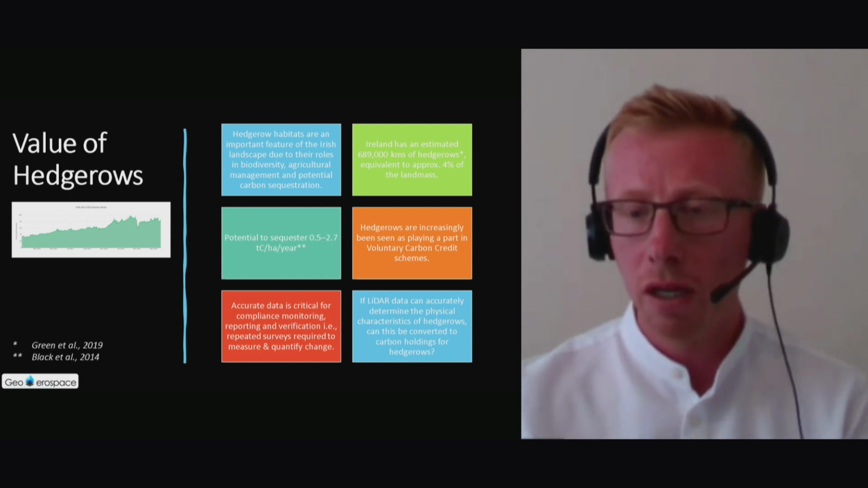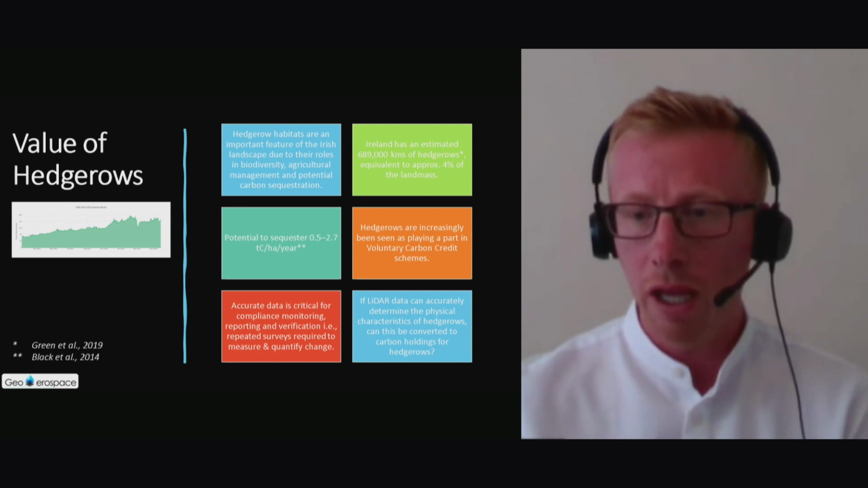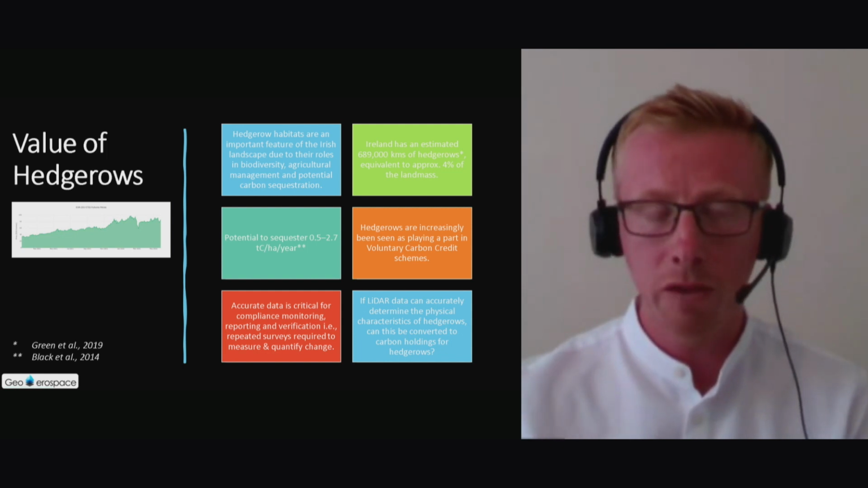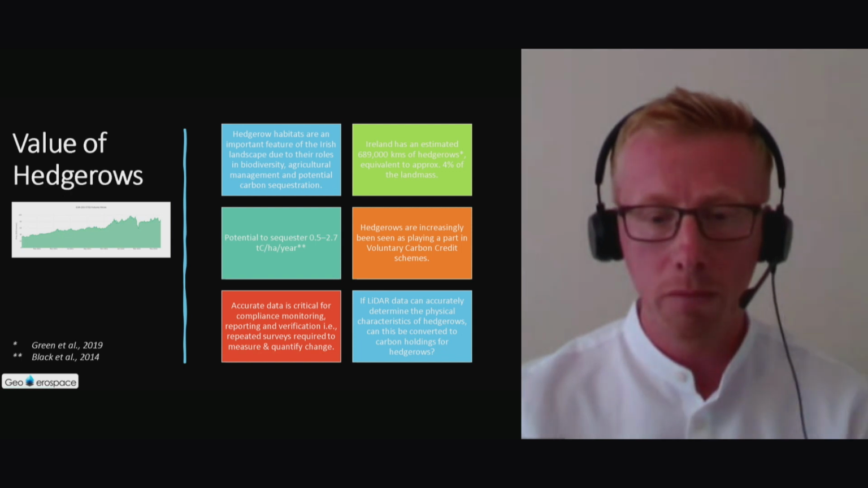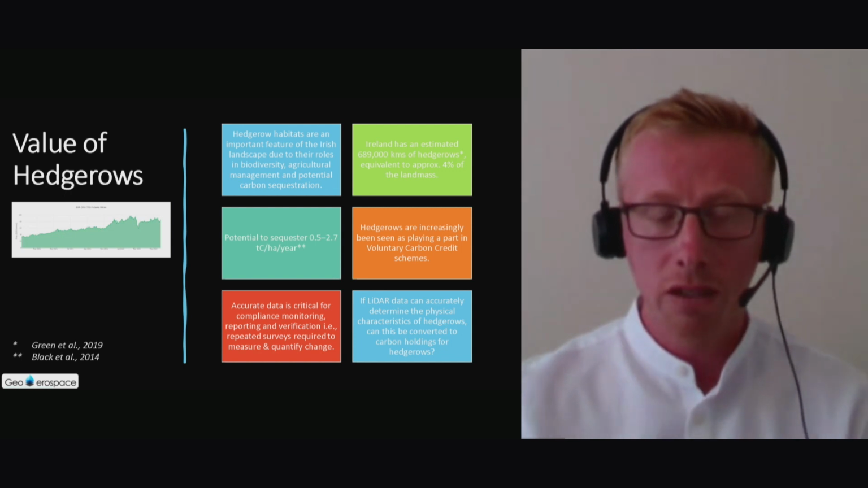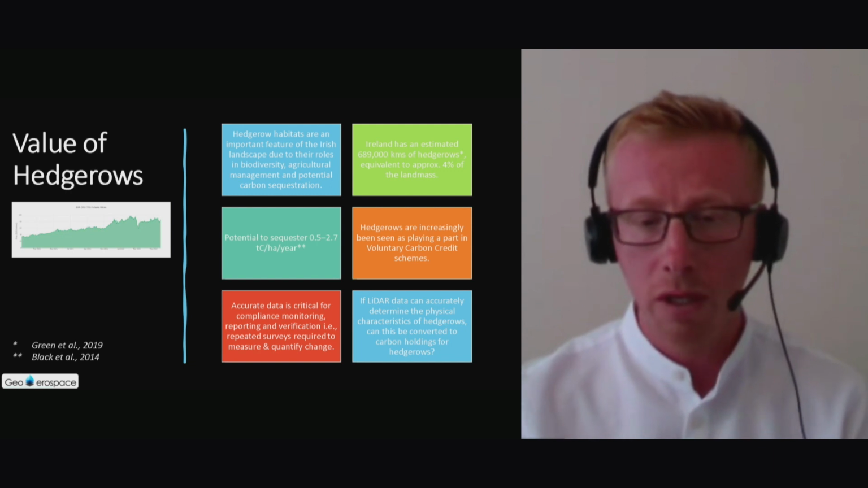They're not a compulsory part of the European trading scheme, but they could be seen as a voluntary component of carbon credit schemes. So the government is interested in understanding how much carbon can be stored. And I guess to do that, you need reliable, accurate data, which LiDAR obviously offers.